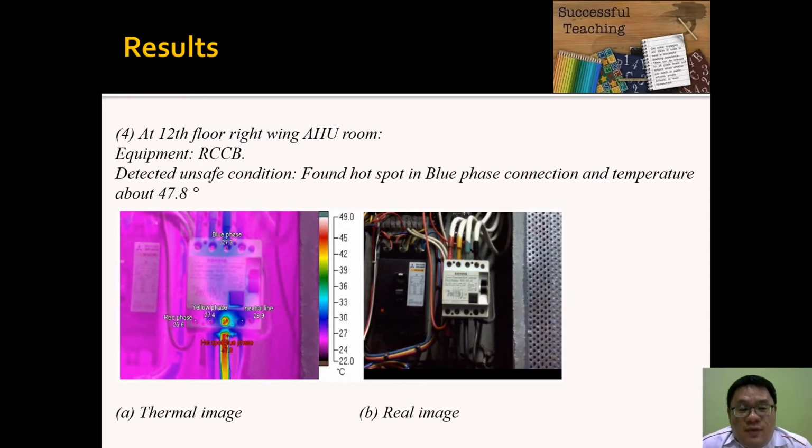So the 12th floor at the right wing air shield, the equipment is an RCCB. Found a hotspot at the blue phase connection. The temperature rose to 47.8. Okay, this is an intermediate problem. So you just need to monitor it.